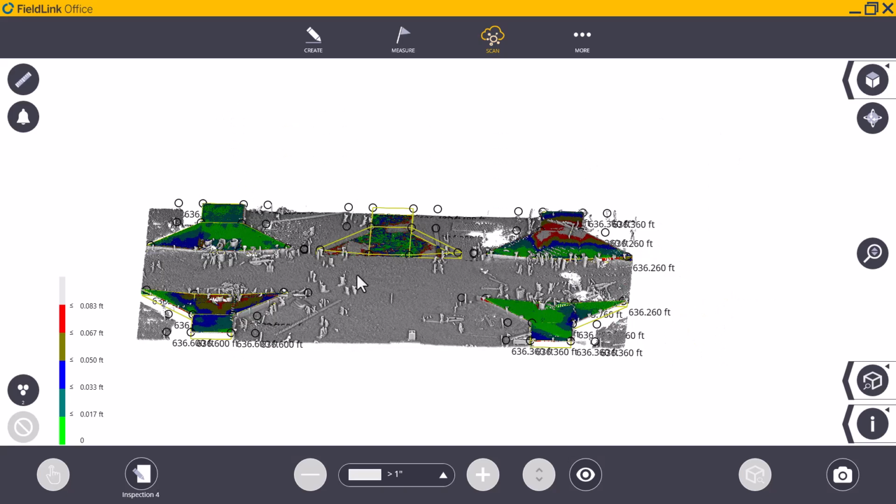So we were able to make everything work out with about 10 to 15 minutes of laser scanning and data construction on all of these pours.